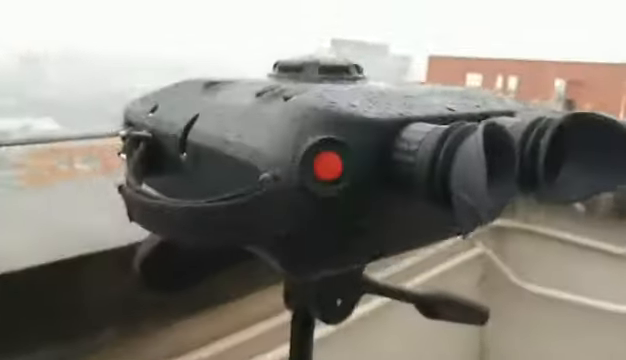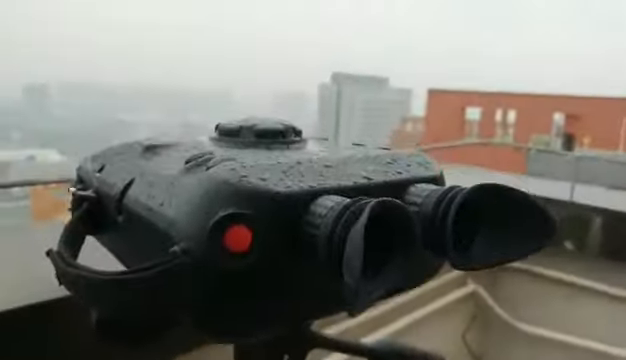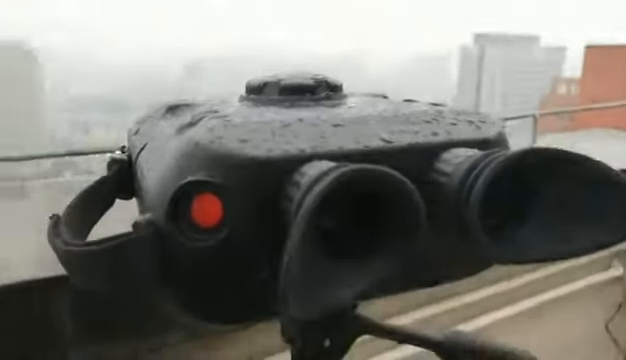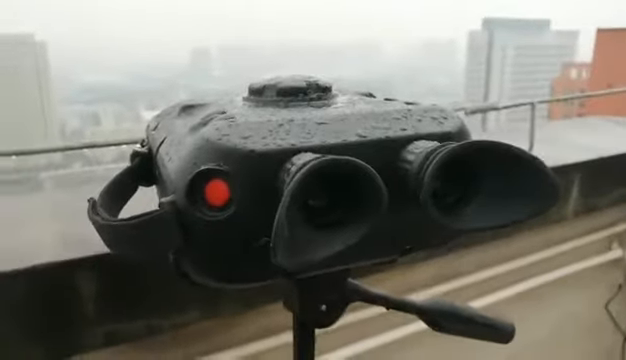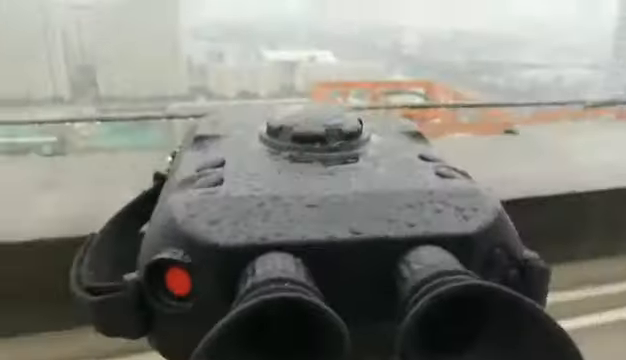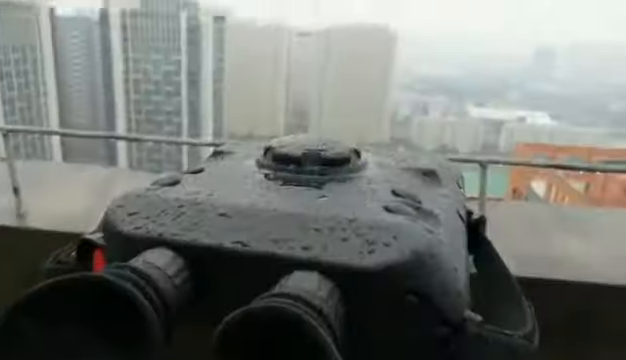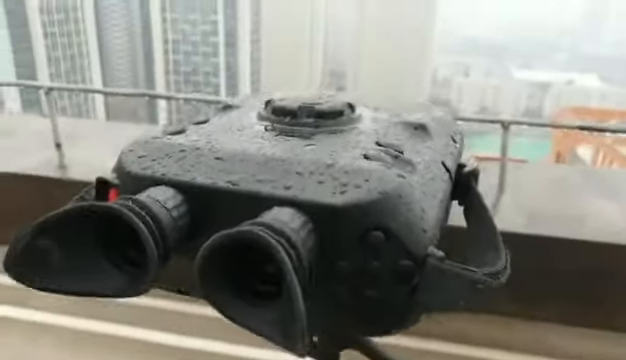Now you can see our cold type thermal imager is waterproof level IP68. Even on a very heavy raining day, it can work very well, without any problem. You can see.